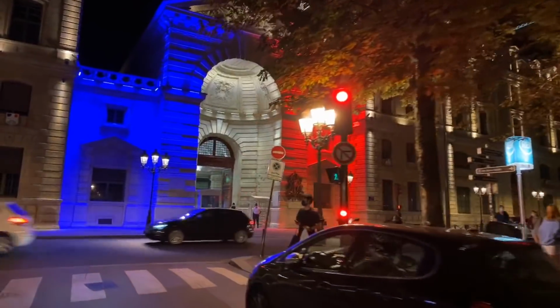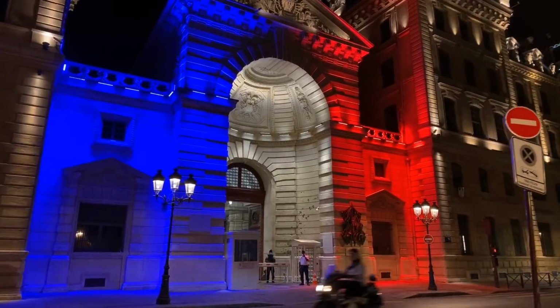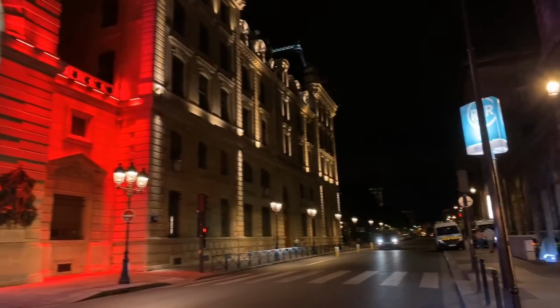The prefecture, the police station headquarters. It's been lit up like this with the French flag colors at night for quite some time now. Trying not to film the cops out in front of it.